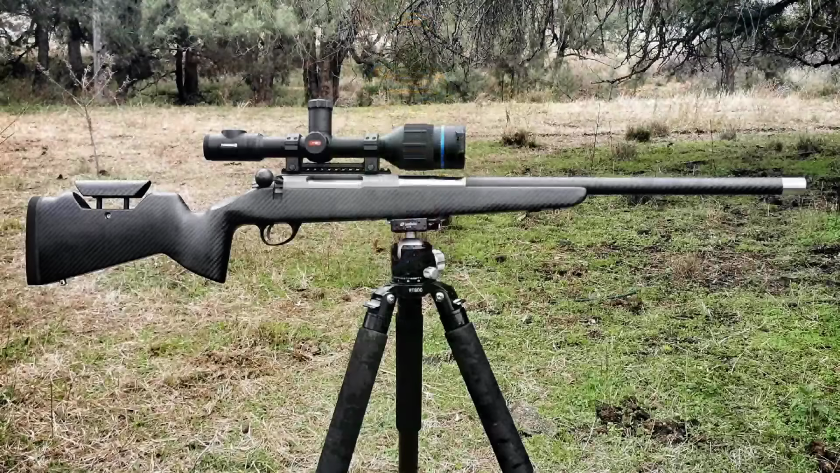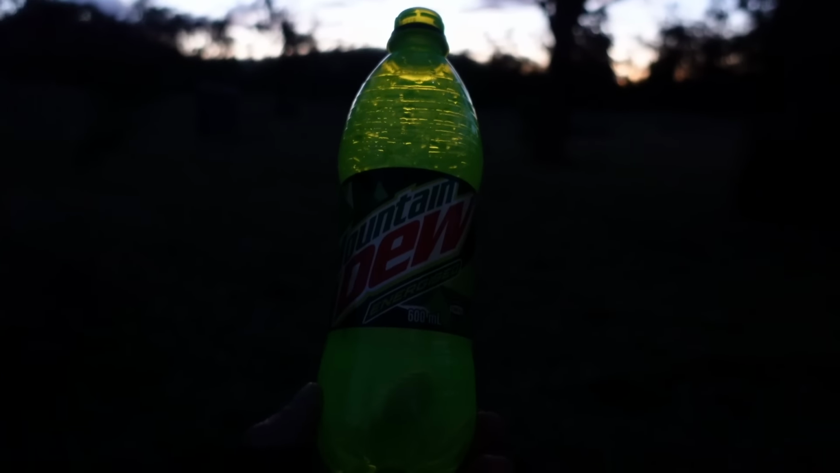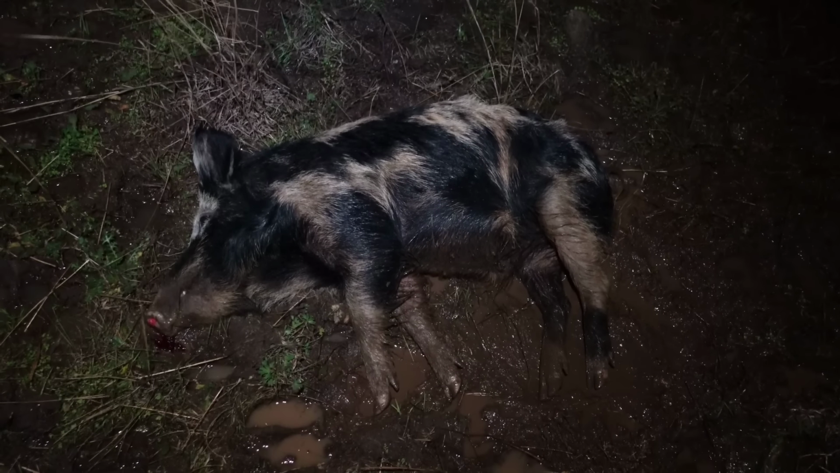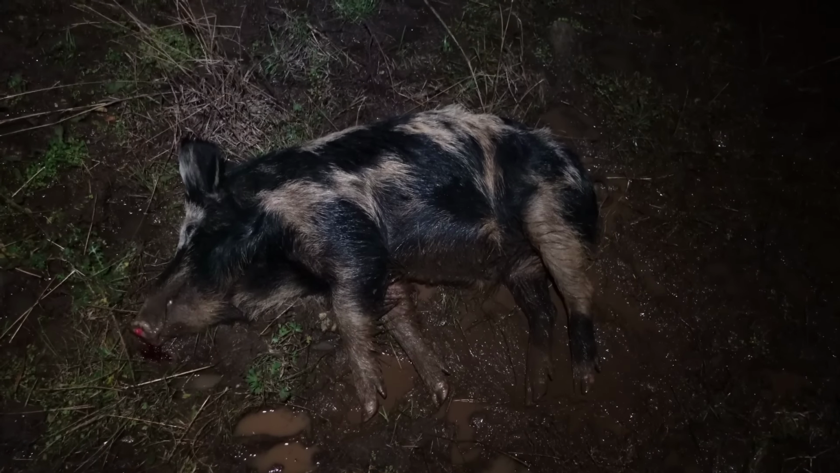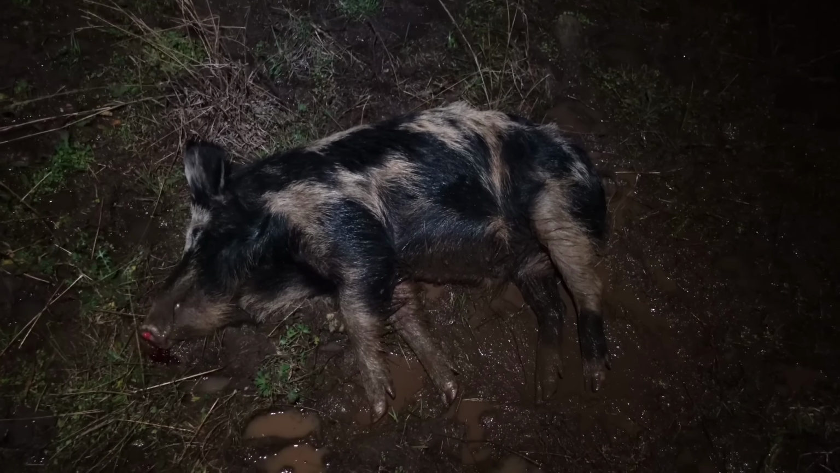I've got the Thermion 2 XP50 on my custom 6BR. Let's go and see what we can find. I've literally ridden 100 metres maybe from the cabin I'm staying in. I've looked over in the paddock, which is full of calves, and here's this pig walking through it. So yeah, waited for him to clear the cattle, and I've clipped him up the back of the ear.